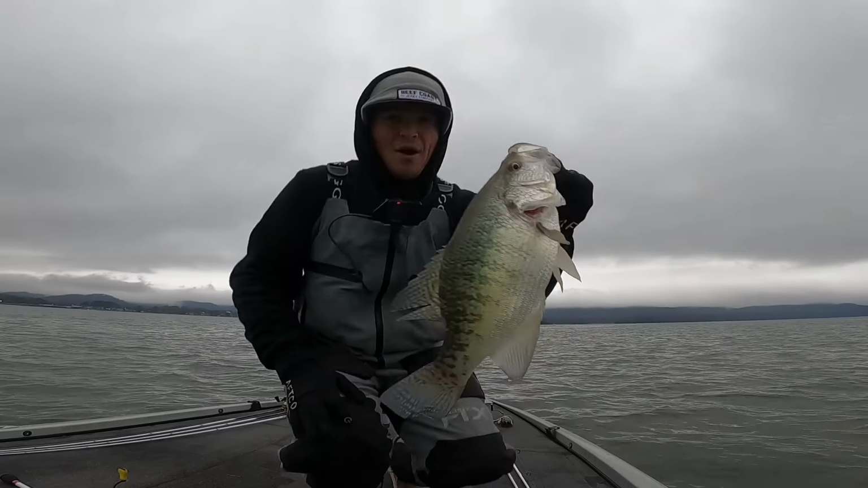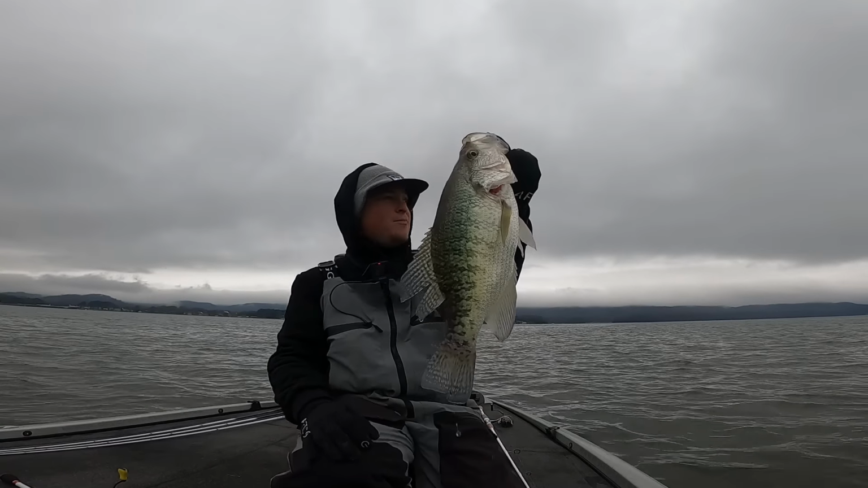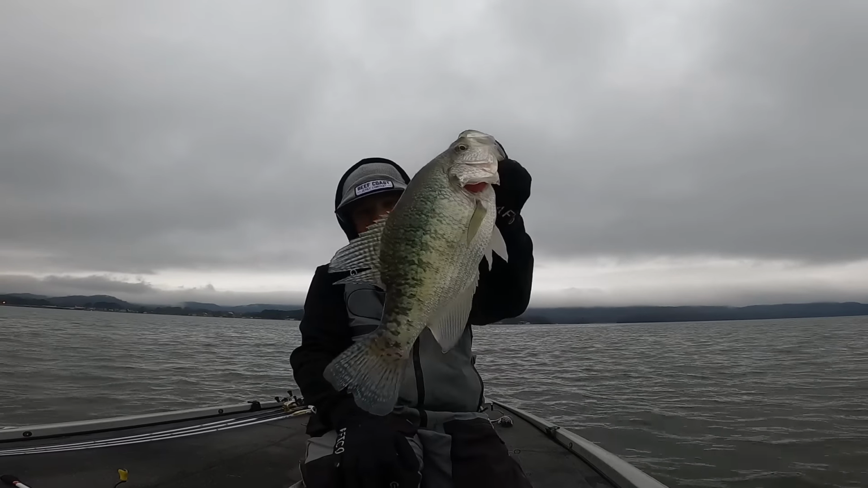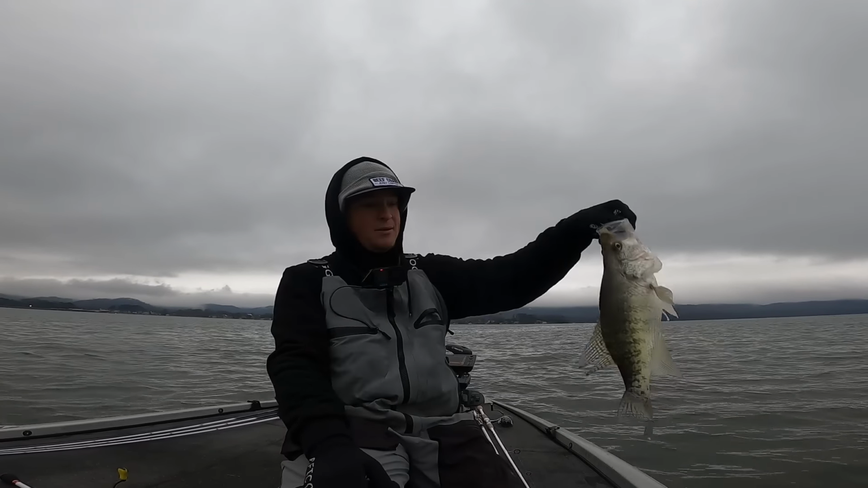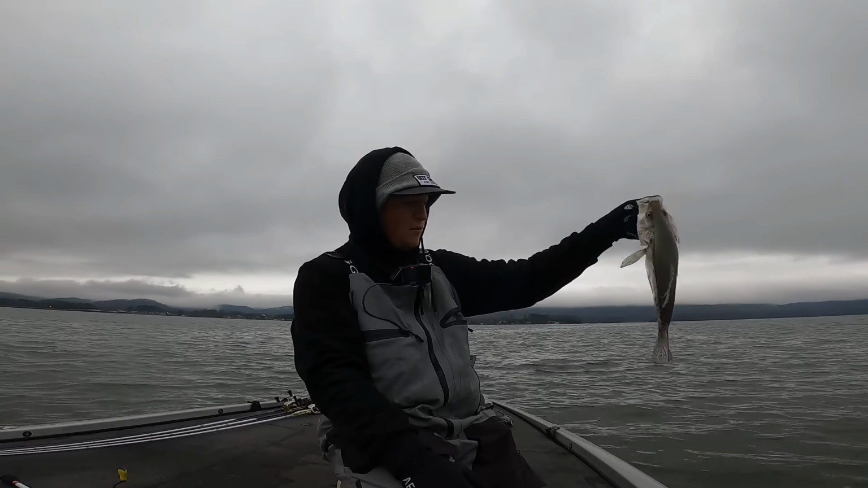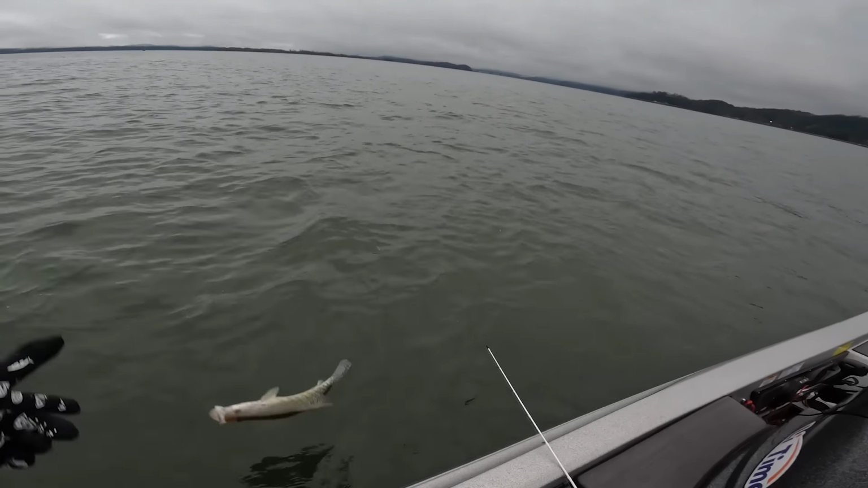115. I don't know. Is this a trophy? I've always heard a 2-pound crappie is pretty big. 1 pound 15 ounces, pretty much a 2-pounder. Somebody probably in the comments like, what are you throwing that thing back for?